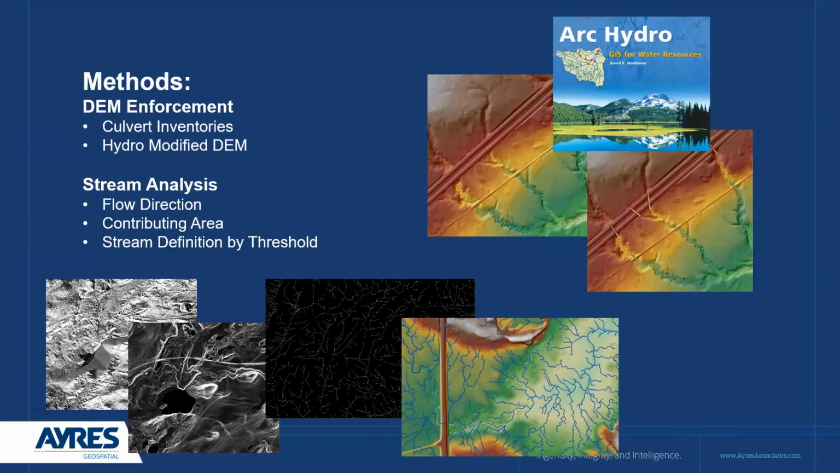Now, most of the methods, we've kind of hit on this earlier, but we take culvert inventories that are produced from stereo imagery and LiDAR data sets. Multiple data sets go into the culvert inventories, and then we can apply those to the DEMs to create a hydro-modified DEM. And then we can run stream analysis tools. Now there are over 300 tools in ArcHydro for people to explore. But some of the main key ones that we talk about are flow directions, contributing areas, and stream definitions by thresholds.